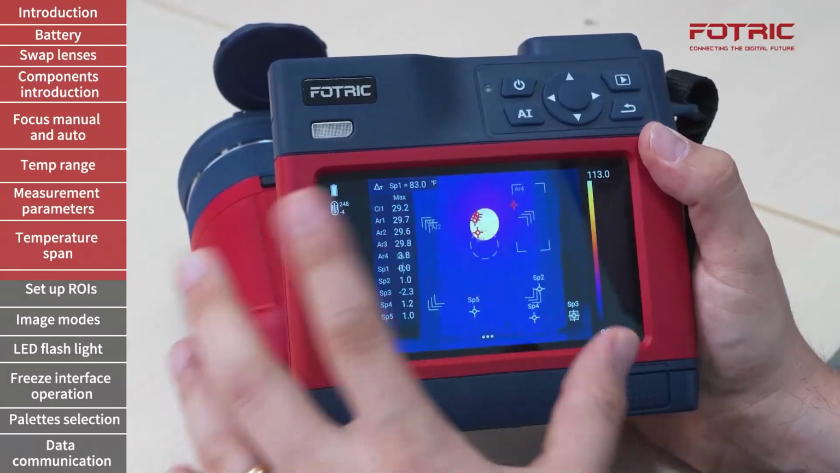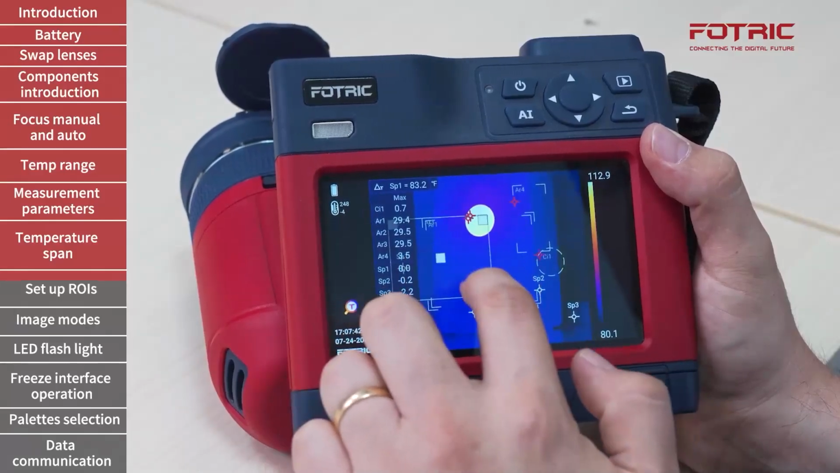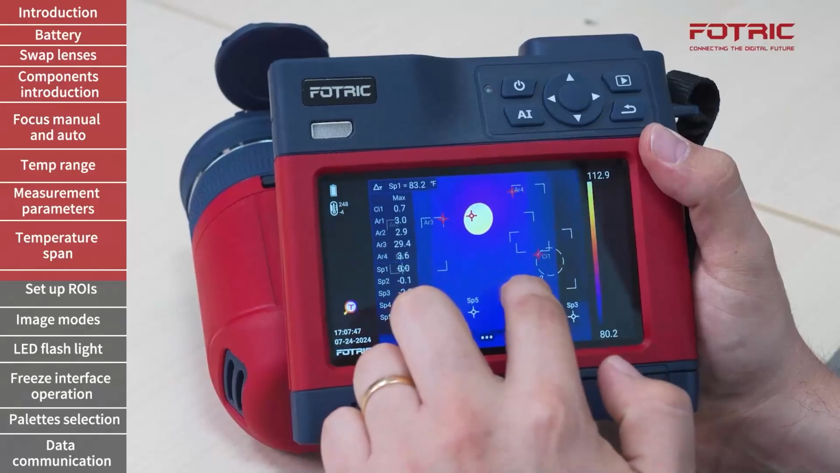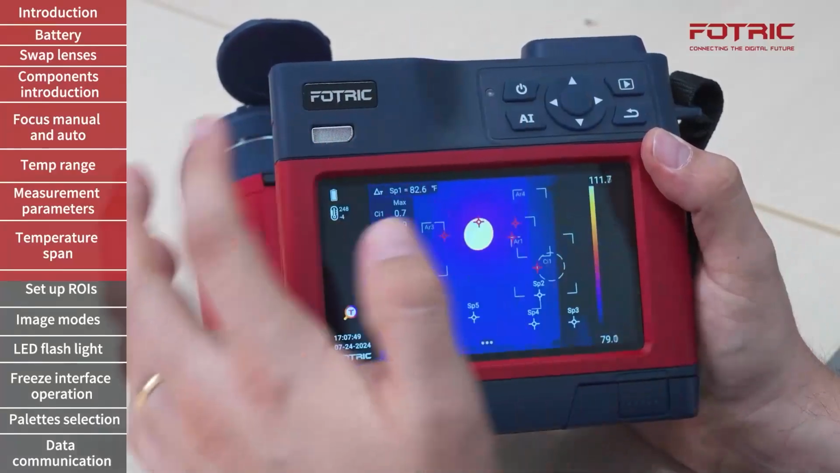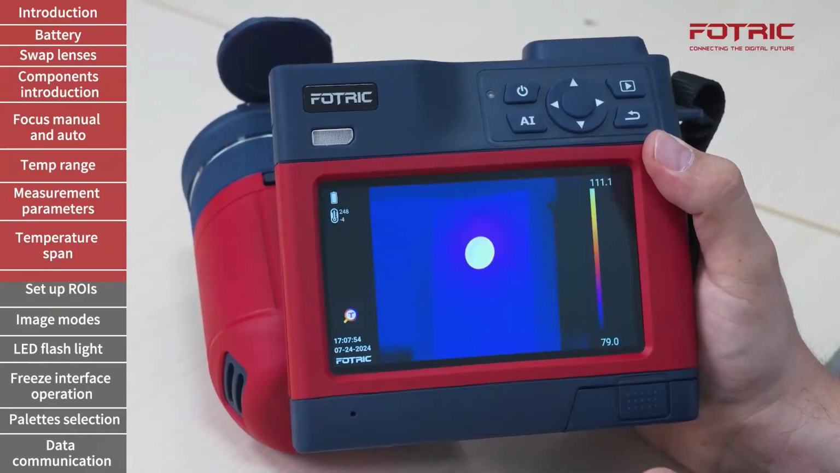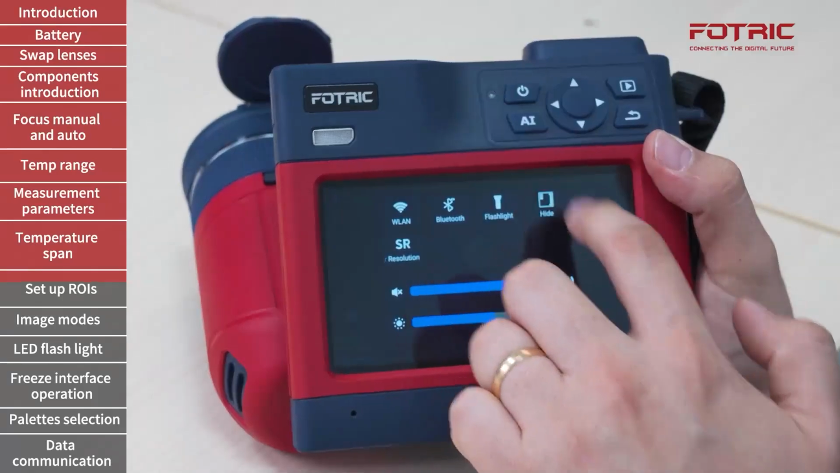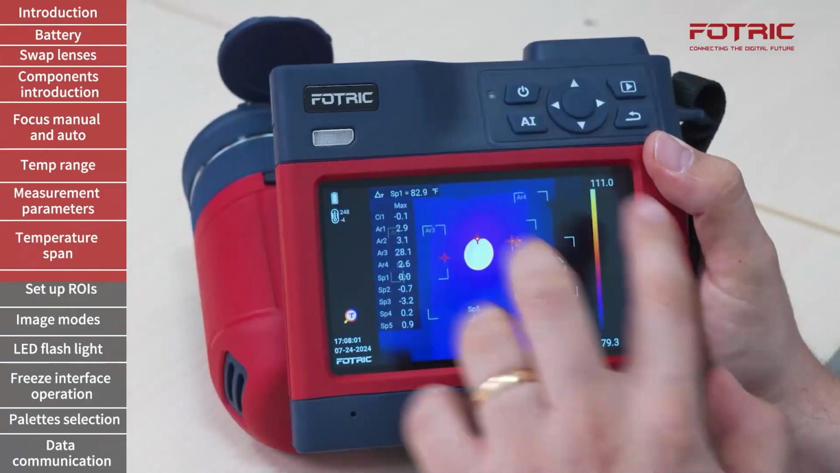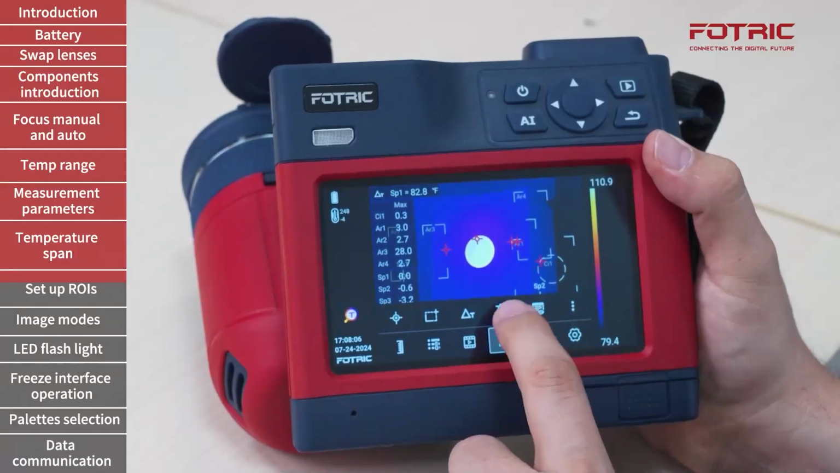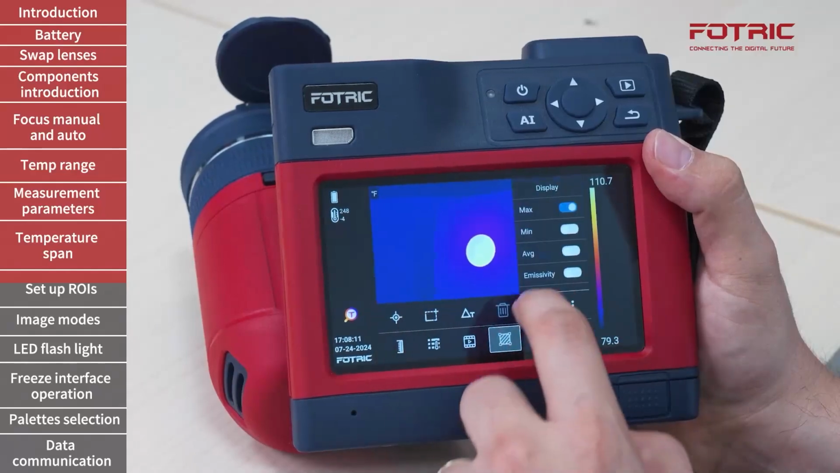Let's say that this is my actual setup, and after adjusting the different positions, sizes and shapes of different objects, I want to take a look at what is in front of me. I can simply scroll down, hide everything, and my image is clear. However, they haven't disappeared. I can come back and see all of them. If I'm done with this type of measurement for a very complex scenario, I can go back and tap on eliminate. Let's say that I still have that circle.